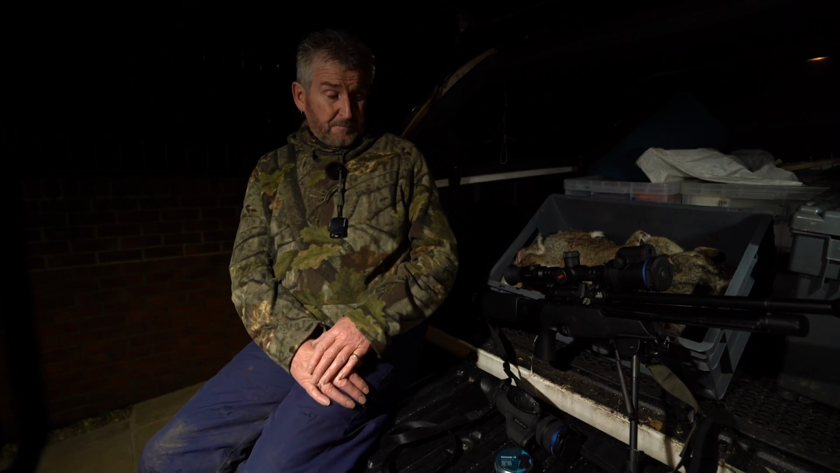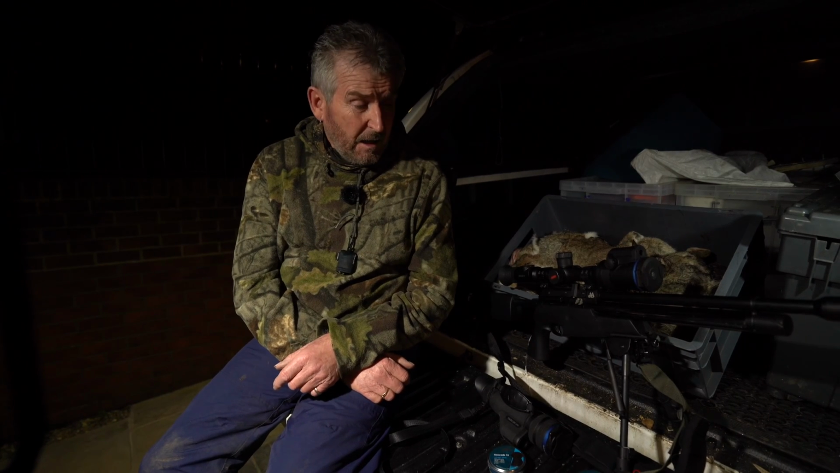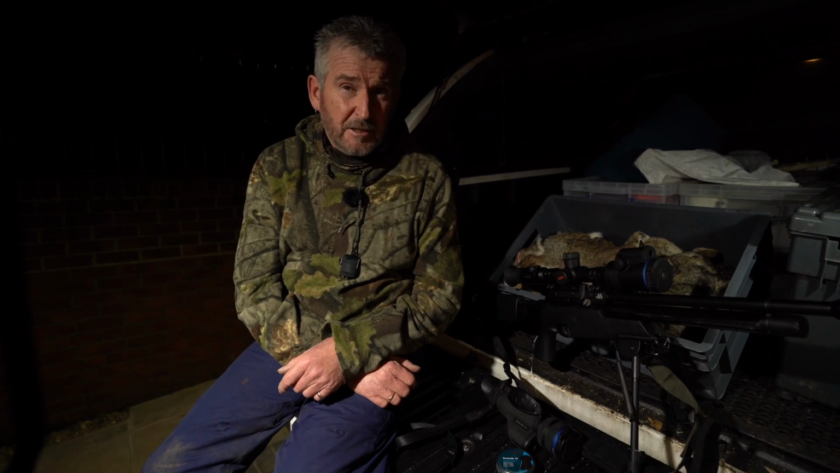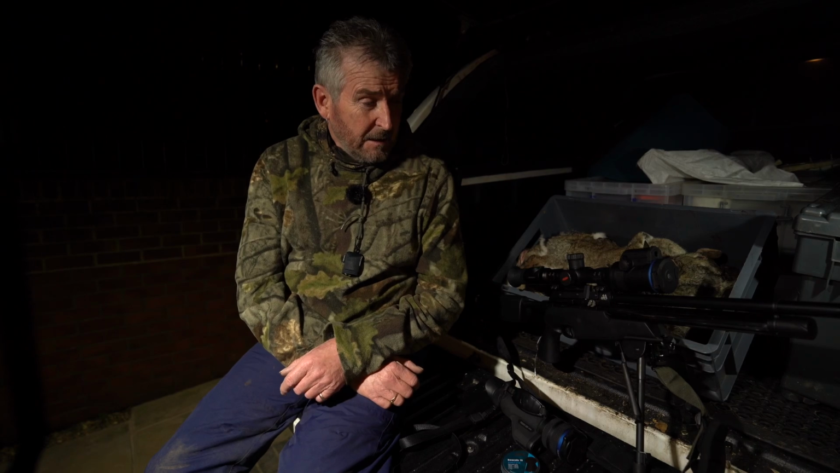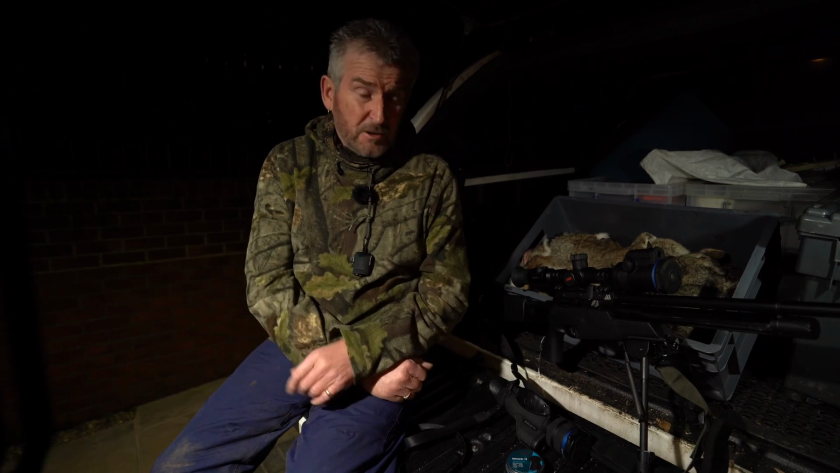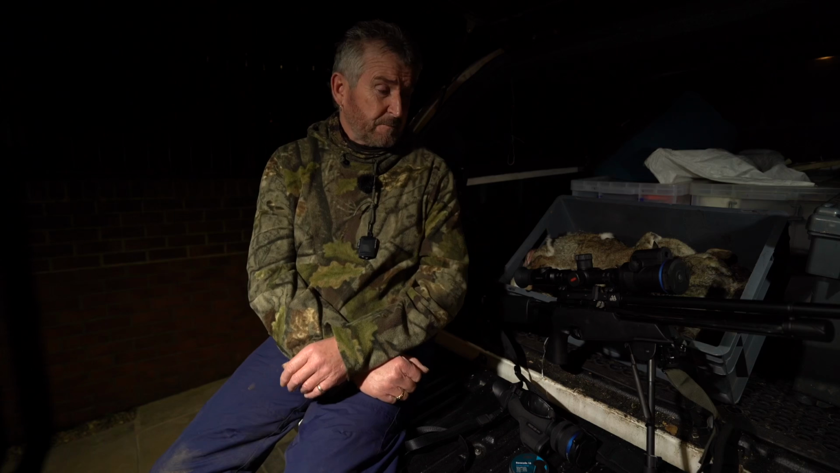That is my own personal gun. I like it that much that I ended up buying that. And it is superb, superbly accurate, superbly consistent and superbly reliable. So that's the kit from the sponsors, and we're not just saying this because they're sponsors. This is top quality kit. There's no doubt about it.